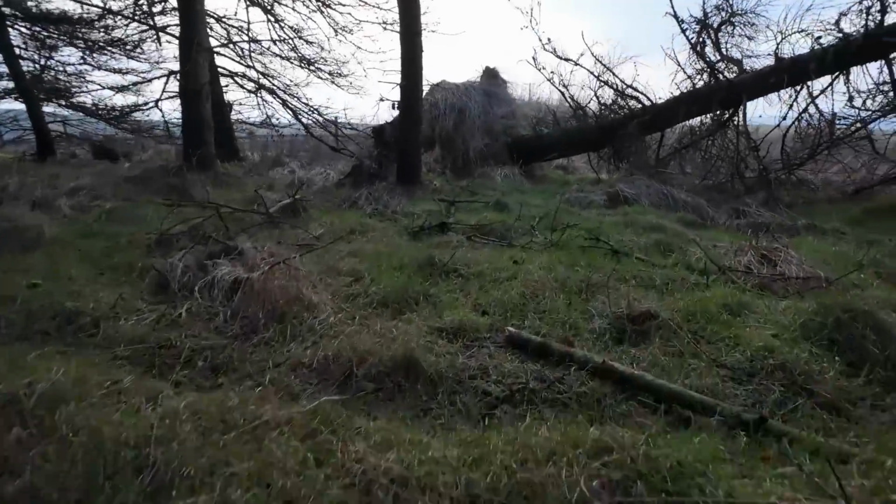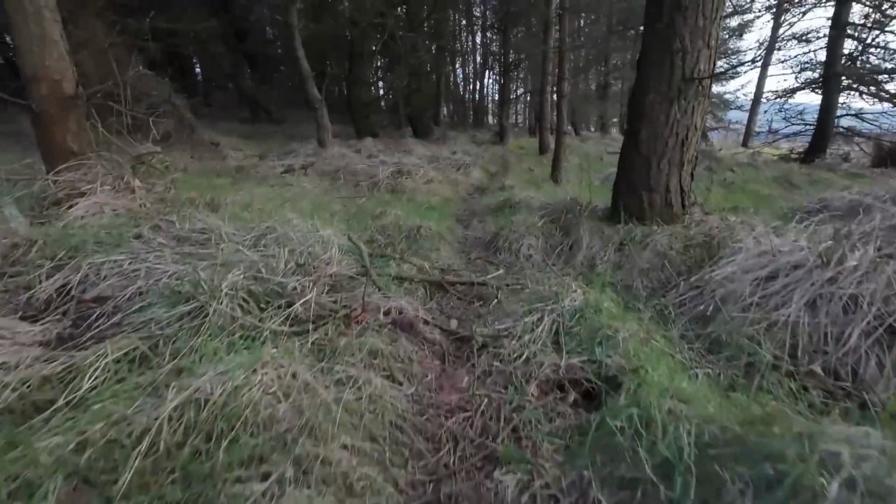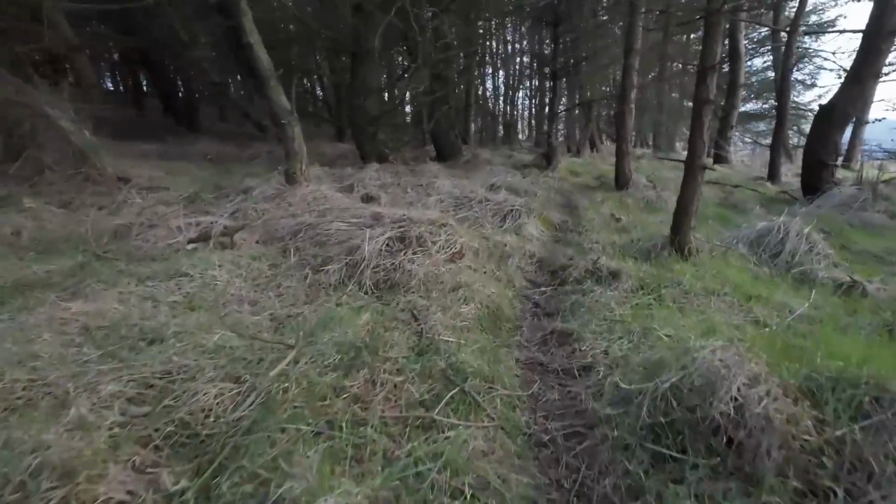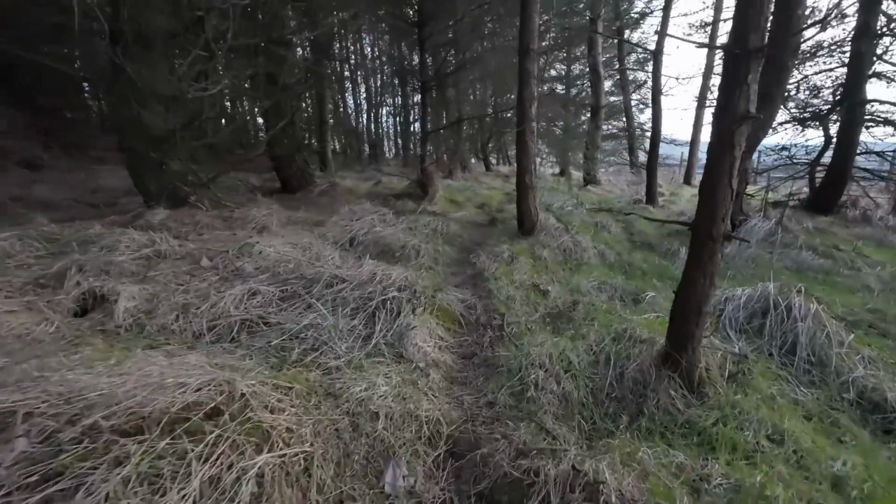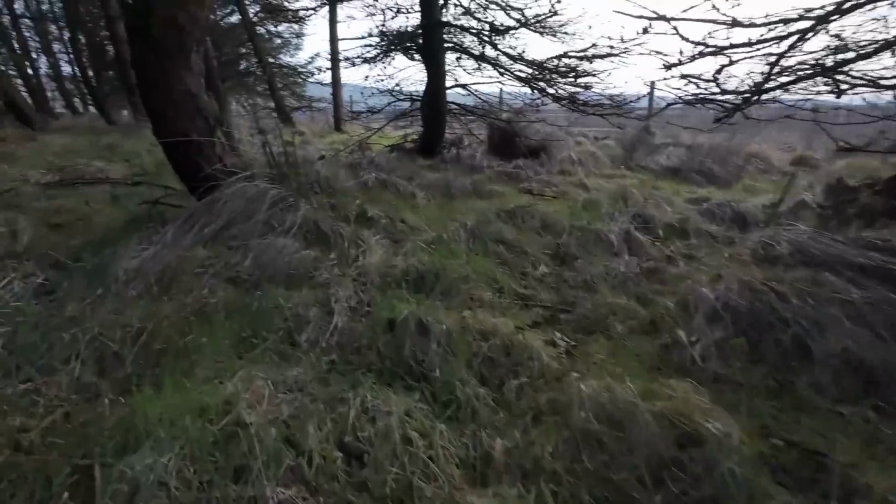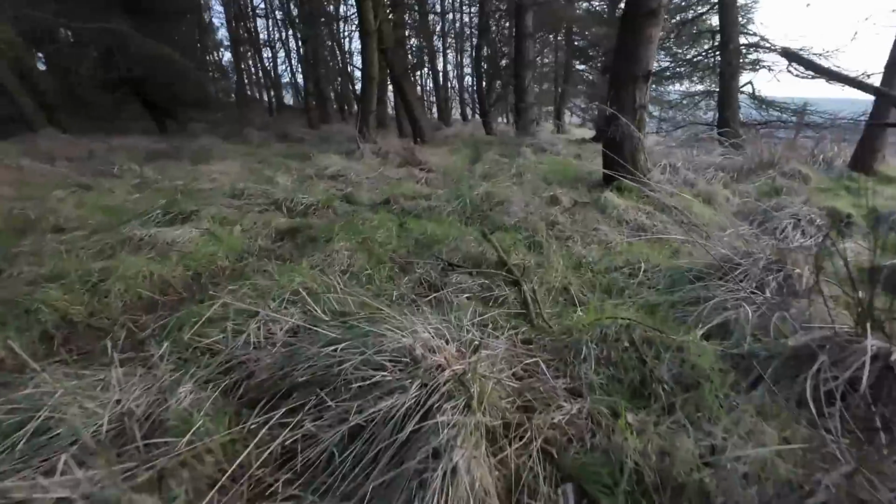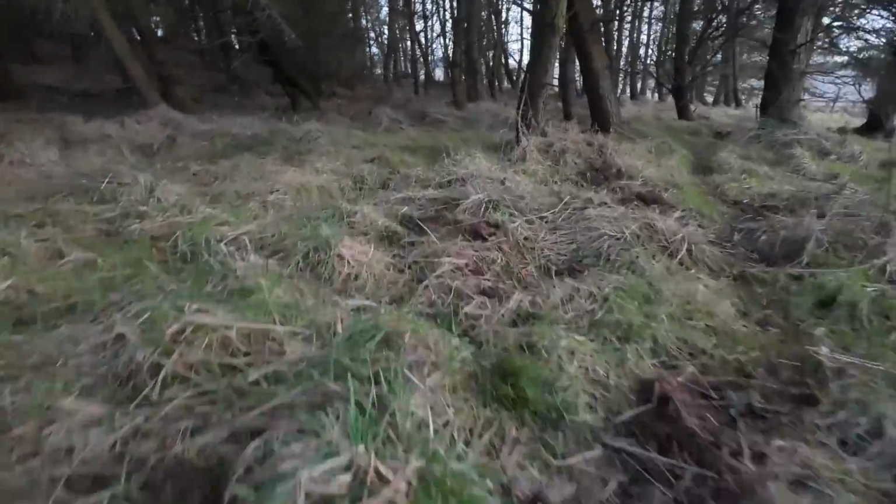Right, I've got the camera and I'm making my way back to the truck. As you can see, there's quite a few game trails around here. These aren't footpaths. You can see them going through the trees. And I have put a camera on here previous to show. A lot of badgers use it, but obviously there's not so much activity for them at this time of year.